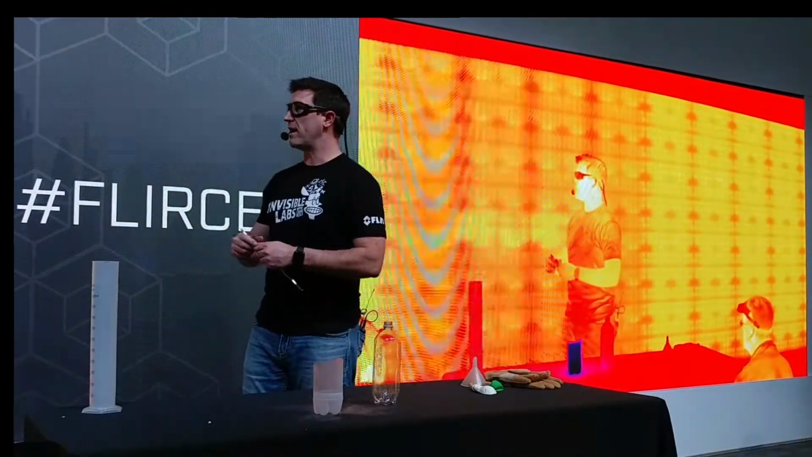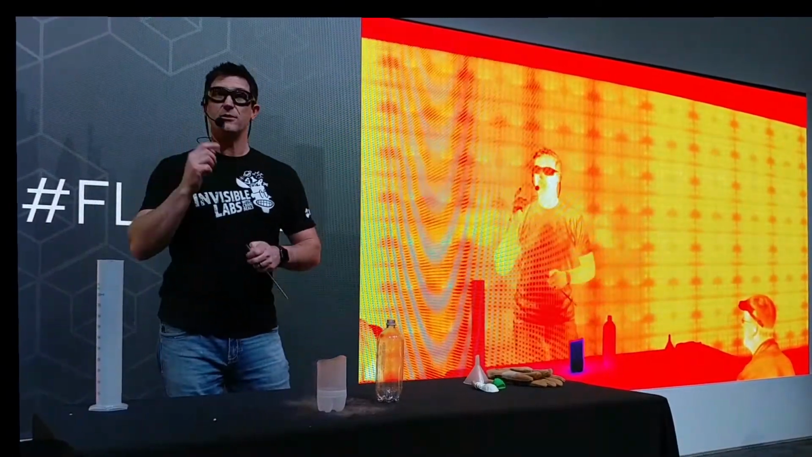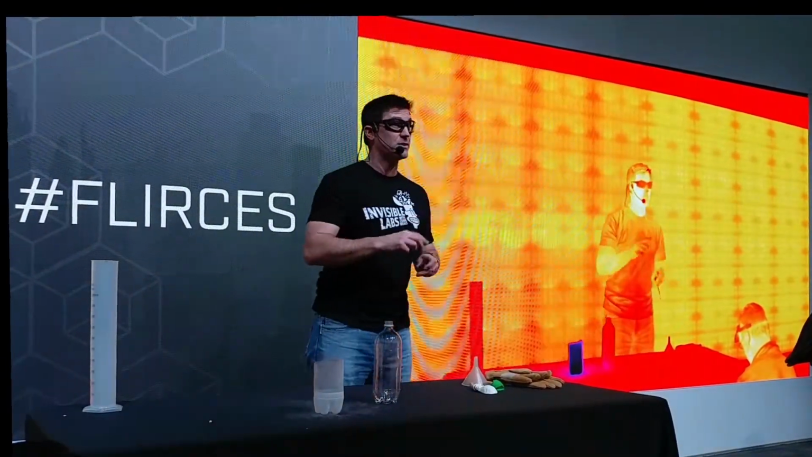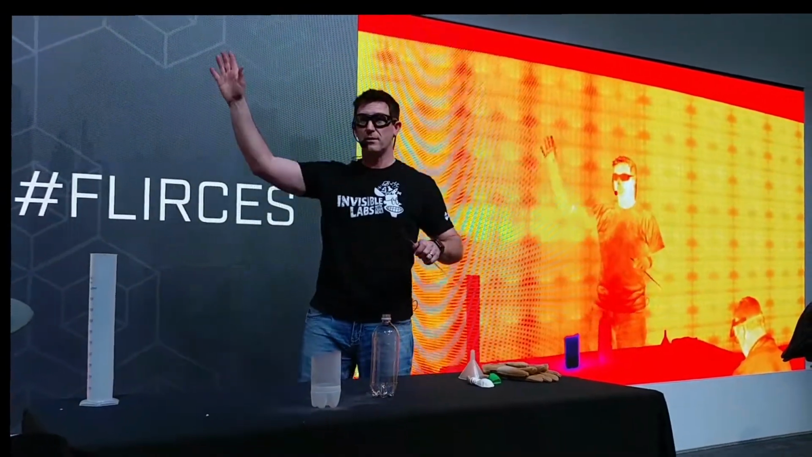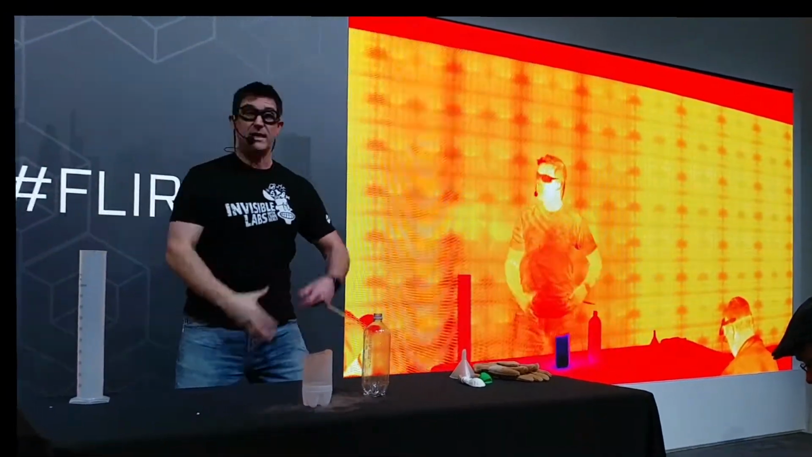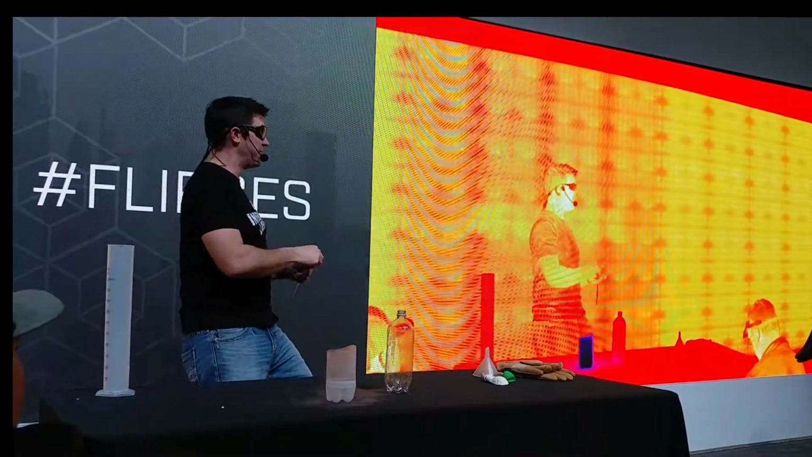And one of the things we have right out my back door is Yellowstone National Park. Yellowstone National Park is famous for a lot of things. One of those things is Old Faithful Geyser. Anybody been there? A few of you have. Maybe some of you have seen it, at least on TV. So it's a geyser that shoots water up in the air about every 90 minutes.